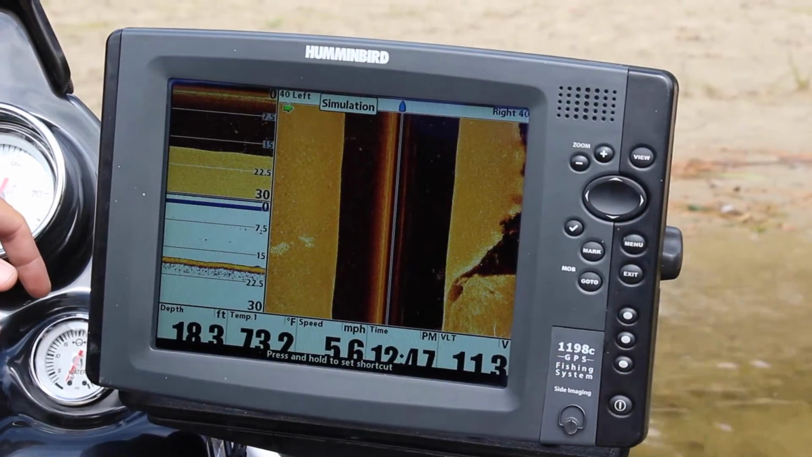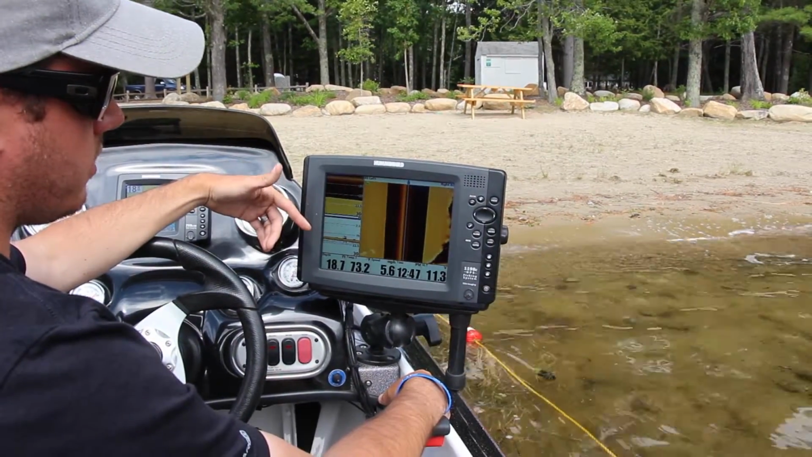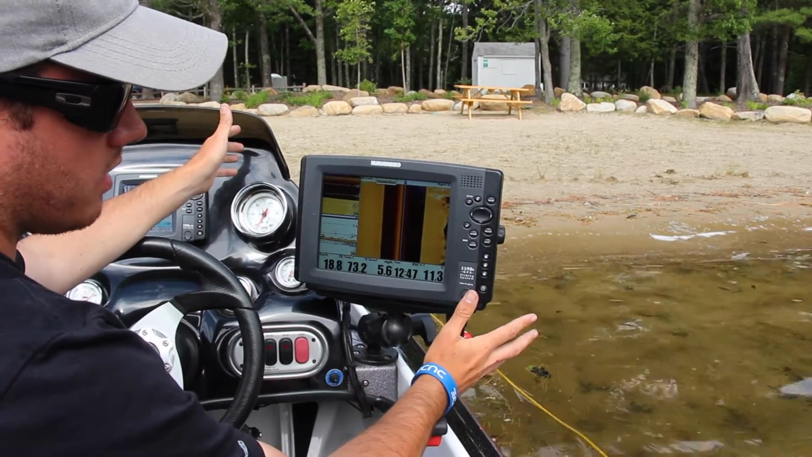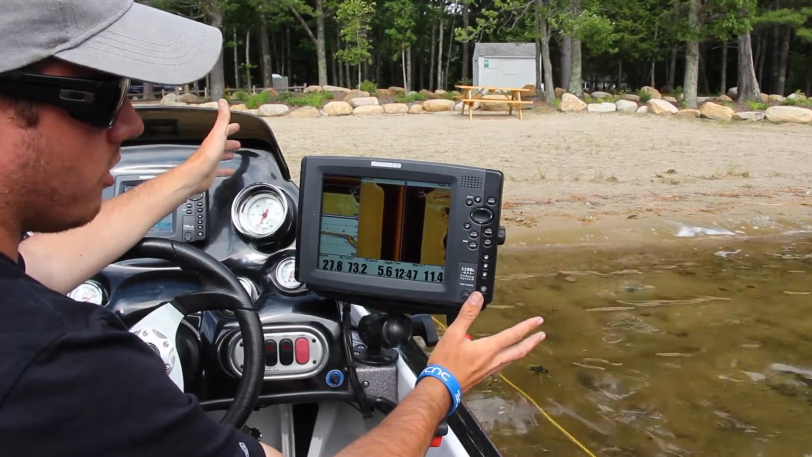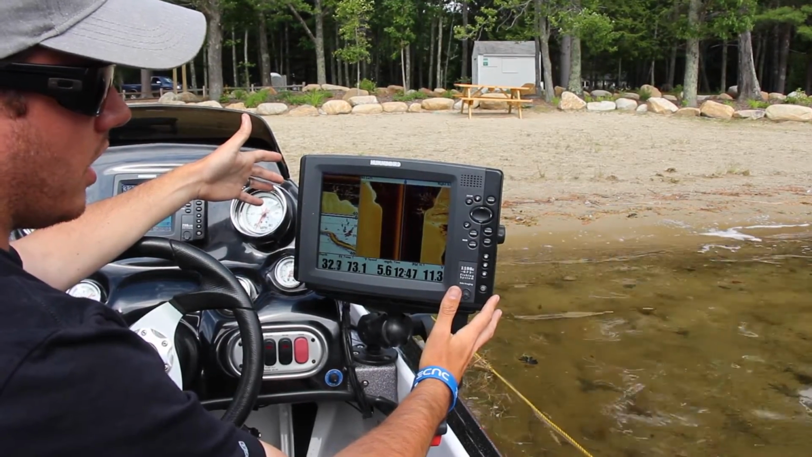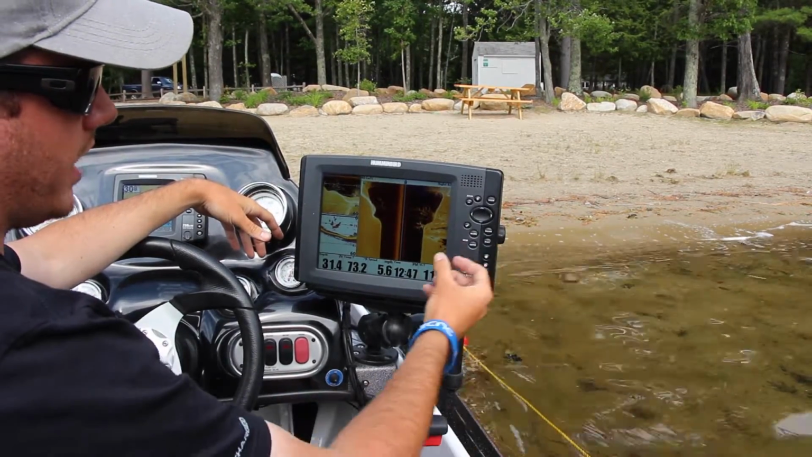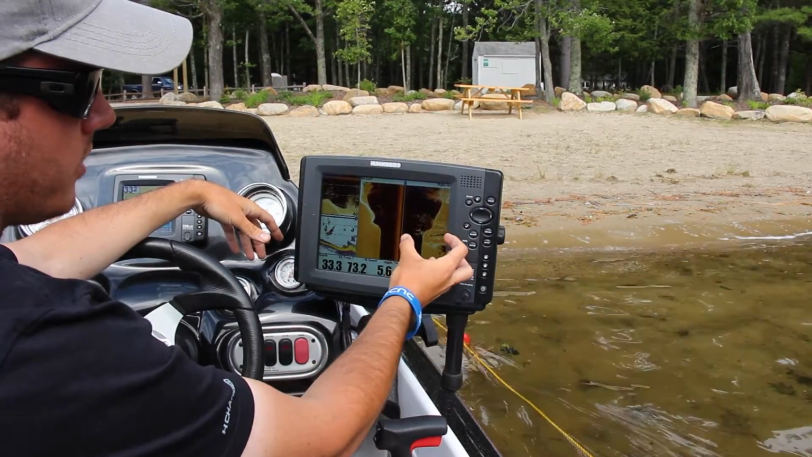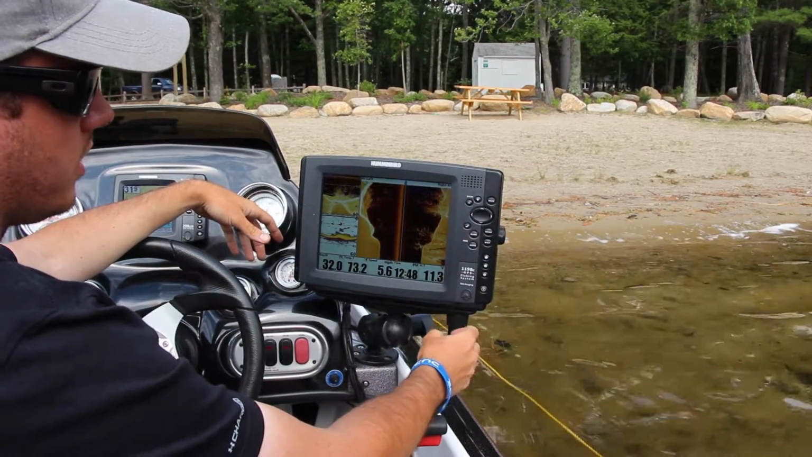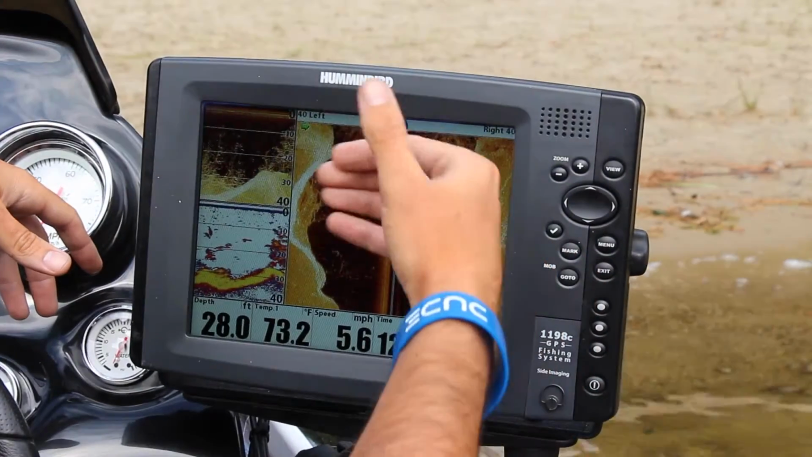If we switch into a tri-screen view here, this gives you down imaging, regular 2D sonar, and side imaging. On side imaging, you really want your range to be as short as possible, which gives you the most detailed images, so anywhere around the 40 to 50 range. Obviously the further out you go, the less detail you're going to get of stuff off the bottom. If you really want to find suspended fish, you want to keep it in the 40 to 45 range.